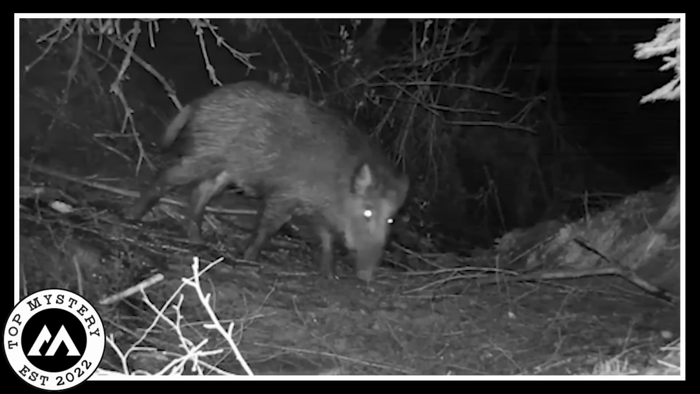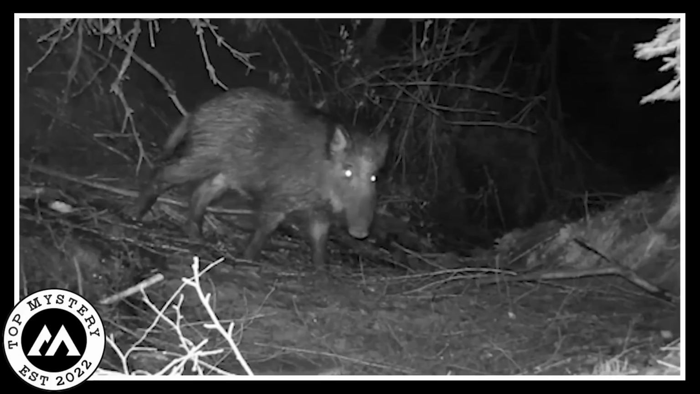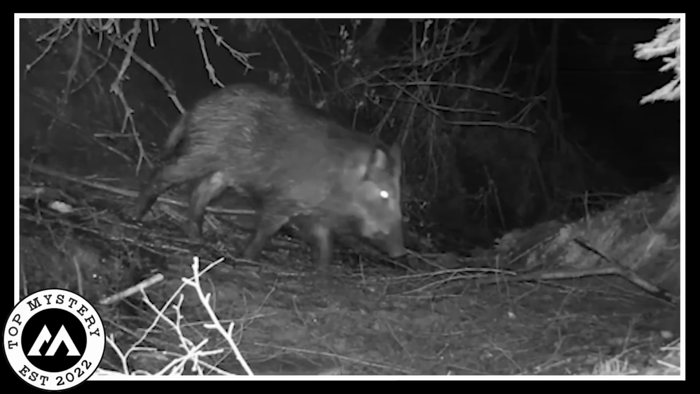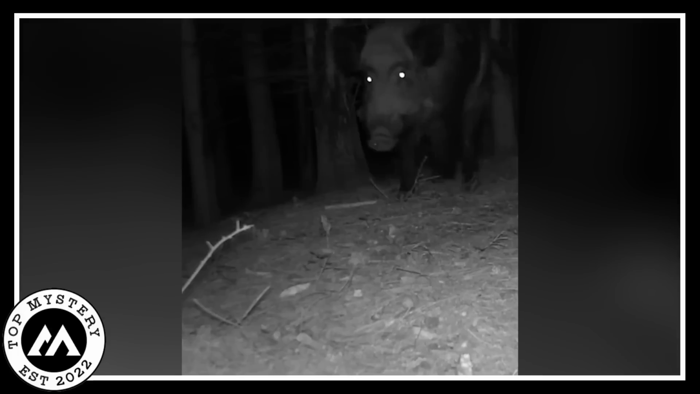But here's where it gets downright eerie. This hog, with eyes brighter than a haunted house sign, locks its gaze with the camera. It's like the pig version of a horror movie villain, radiating vibes that send shivers down your spine. Picture yourself watching the footage, and suddenly, this nightmare-inducing hog is staring straight into your soul.